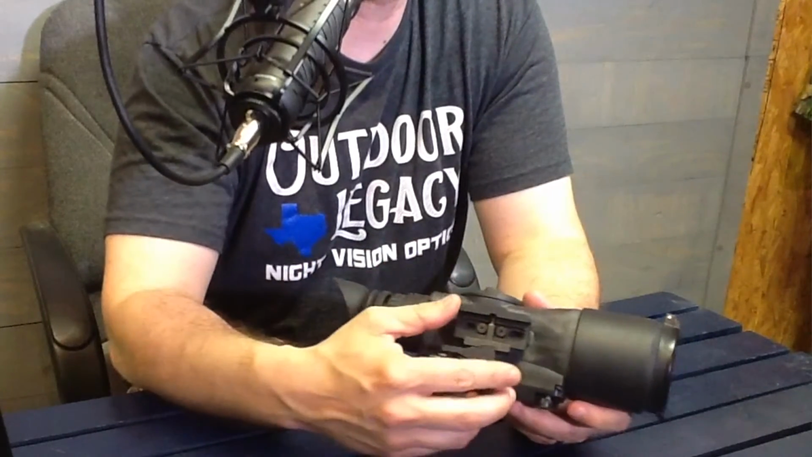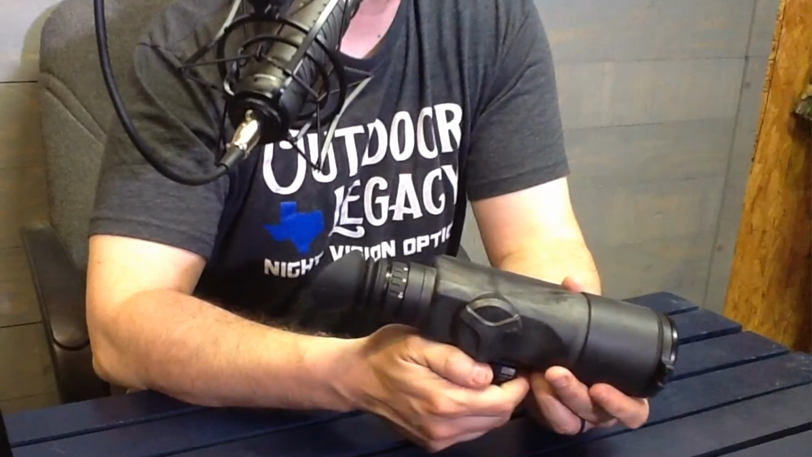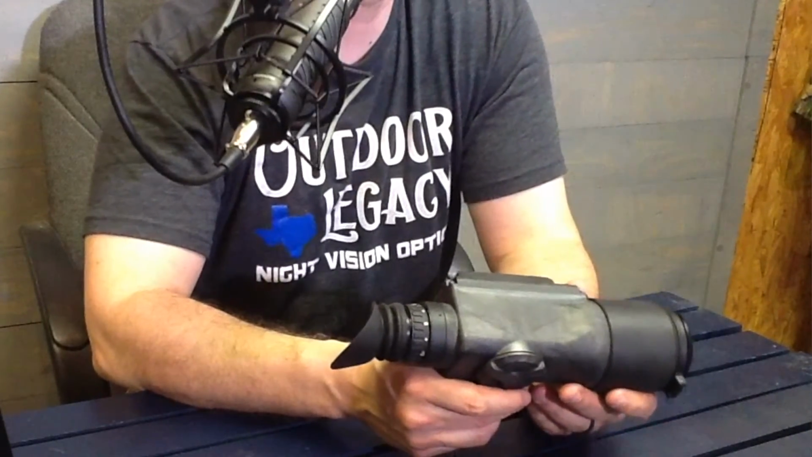You can take it on and off, and it returns the scope back to zero. It holds very well, holds true. Sighted the scope in a few shots.